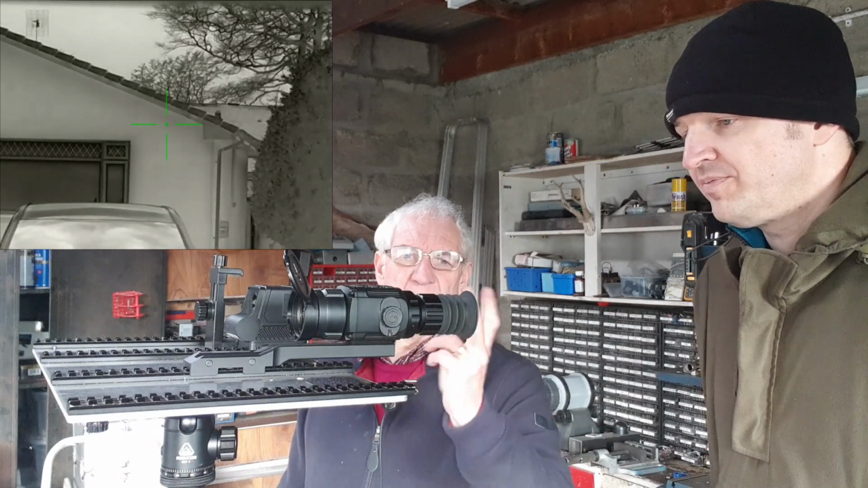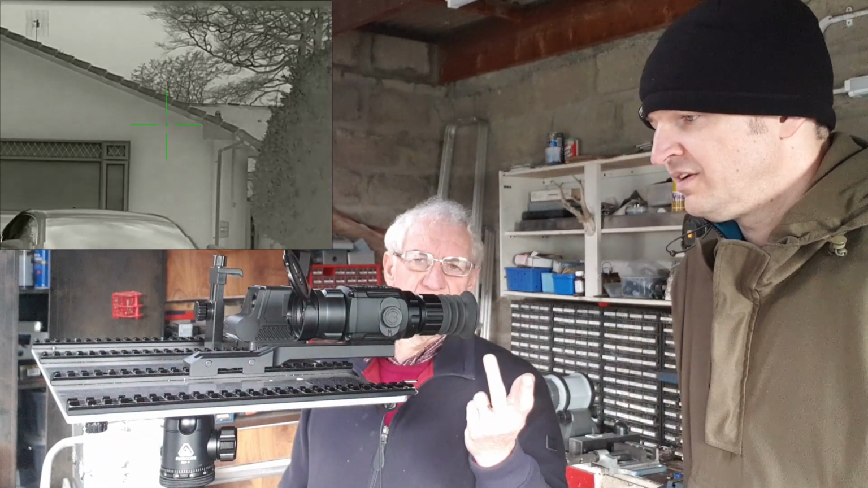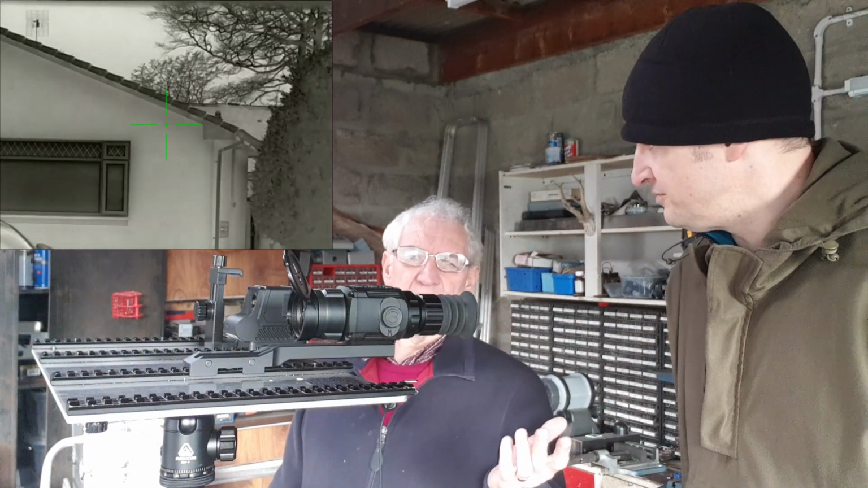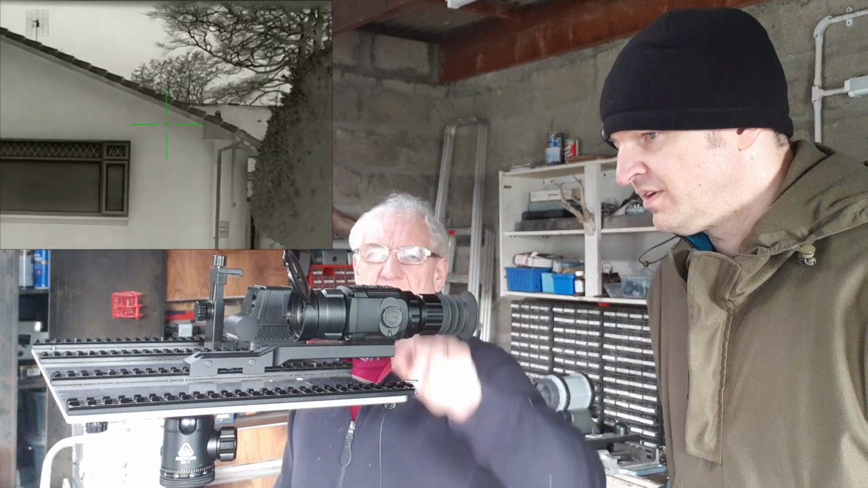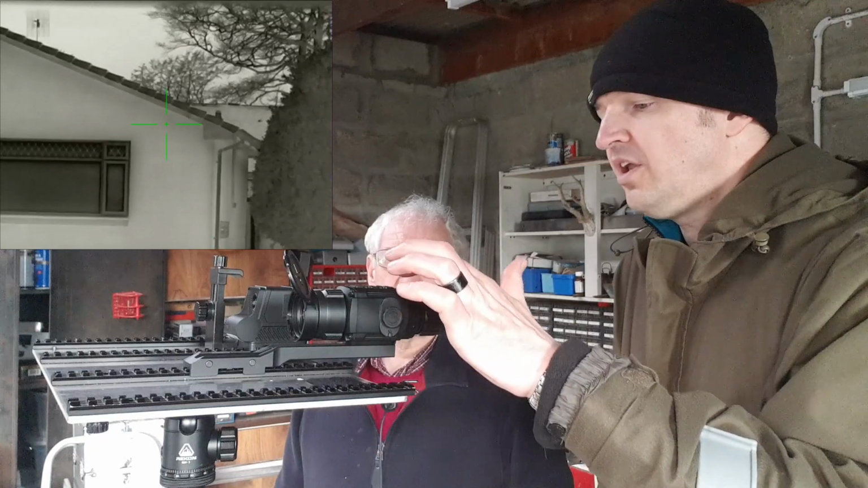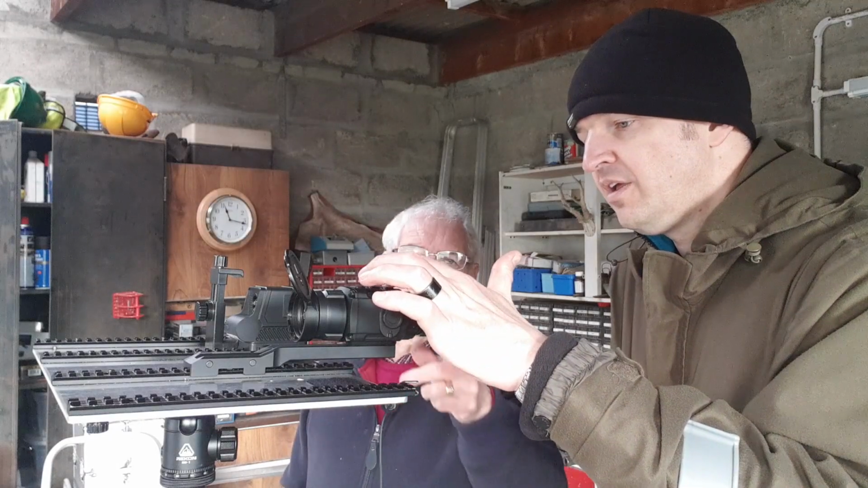You can set the battery gauge up to display the voltage, whether you're running on 3.7 volt rechargeables or 3 volt non-rechargeables, and it'll give you an accurate display of what your battery life is. So from that point of view, it's only 3 buttons. There are also shortcuts so you don't have to go into the menus. It's a long press on the camera button to switch off the recording, until the icon disappears.